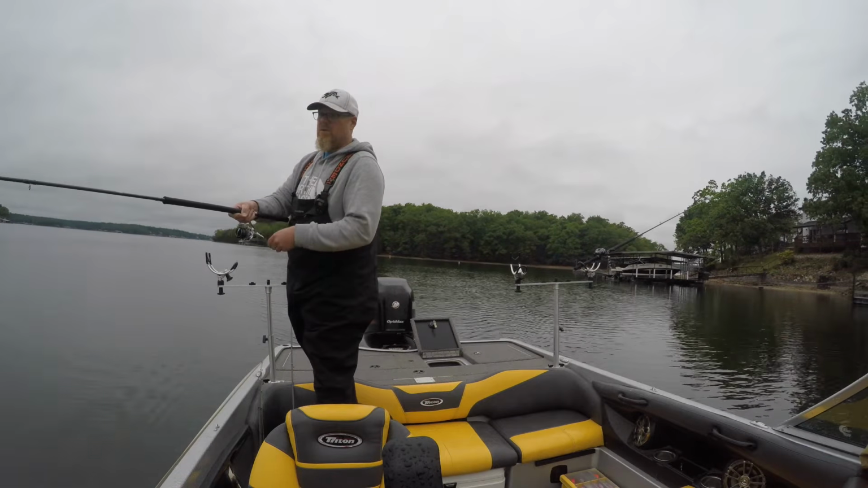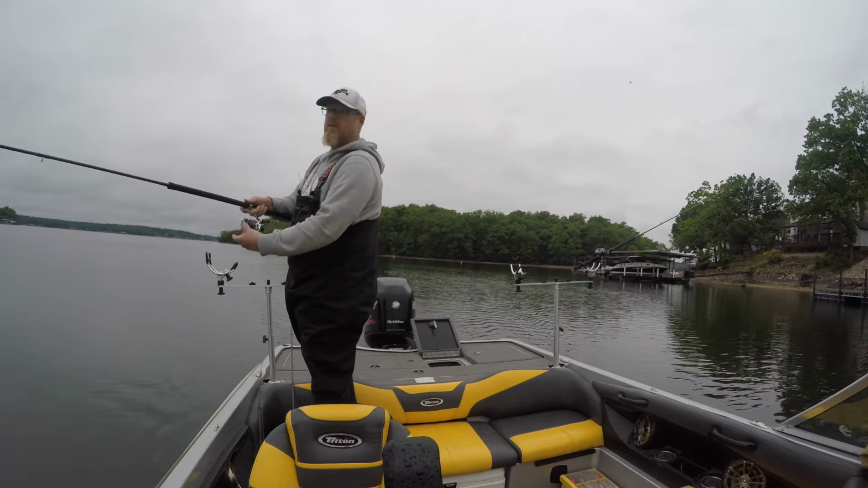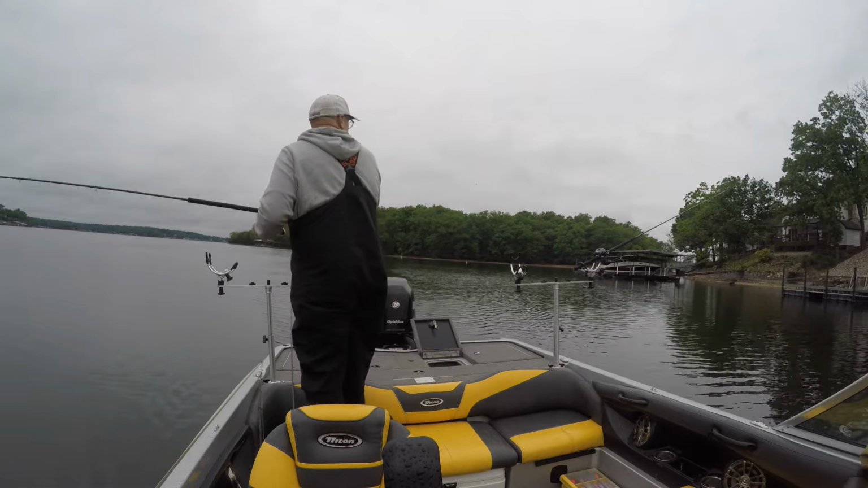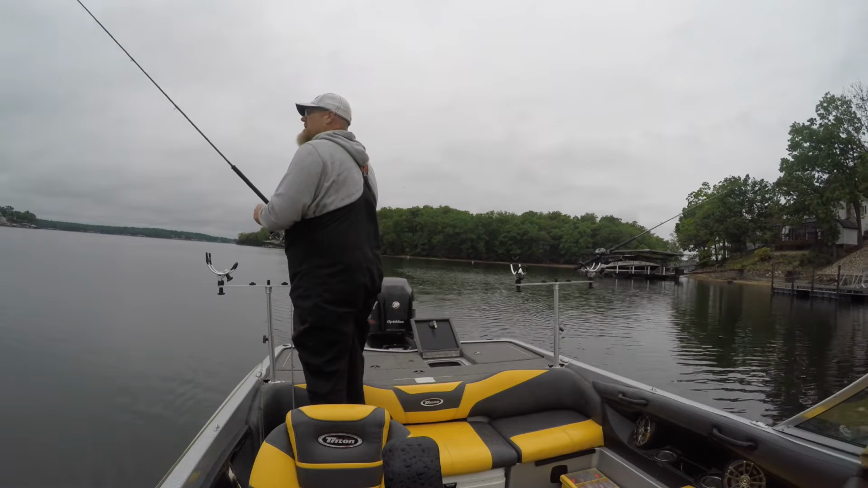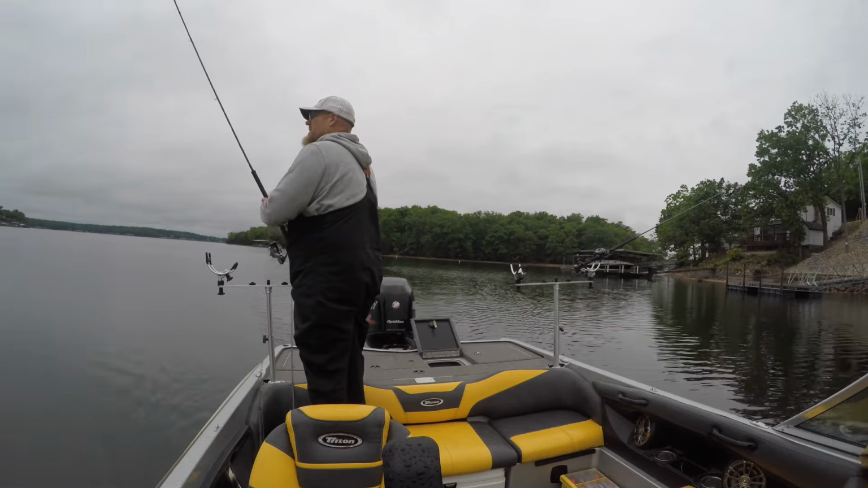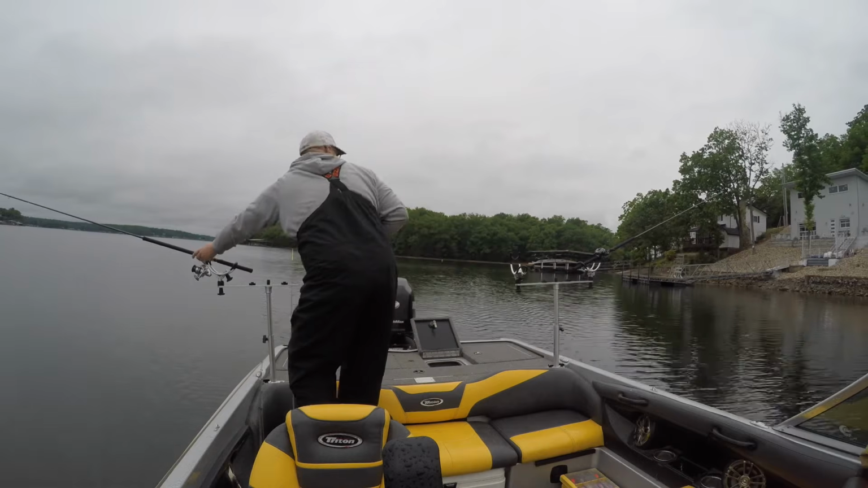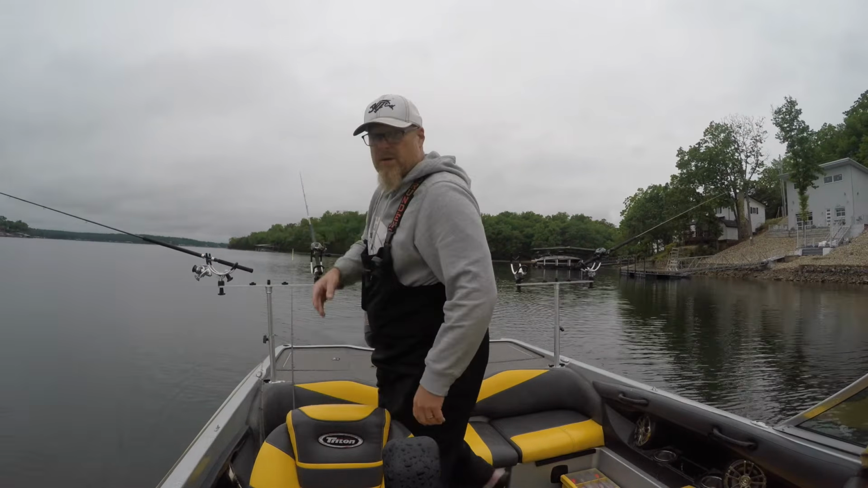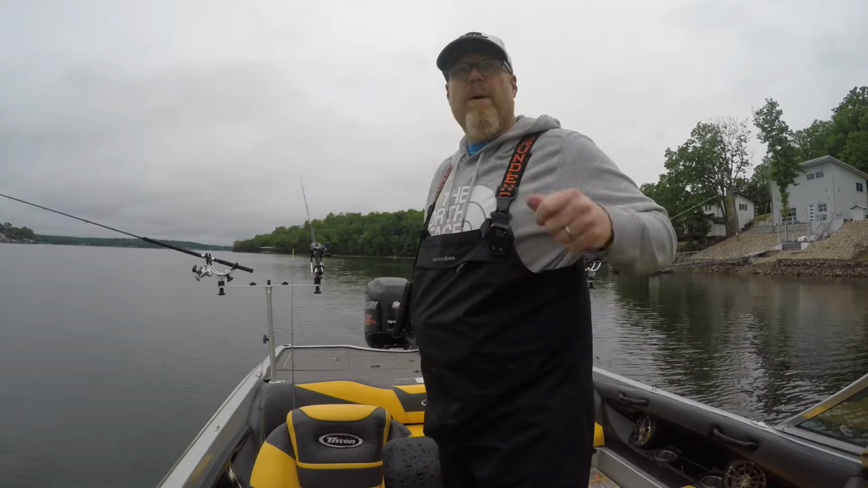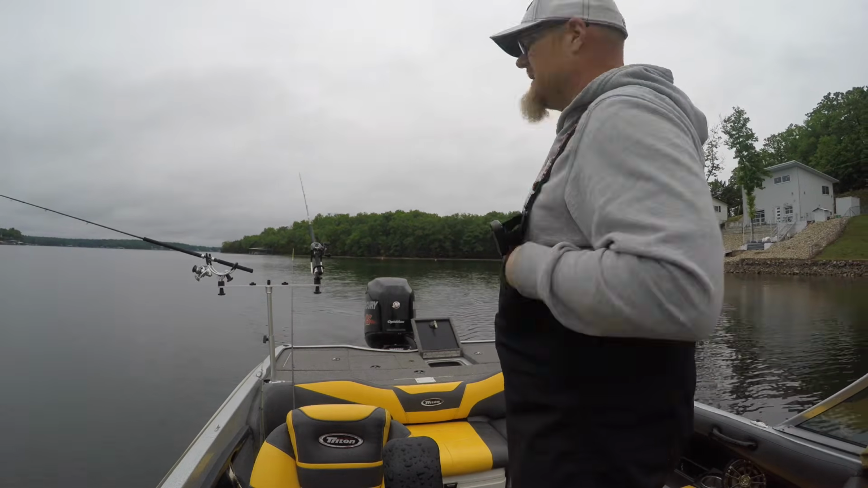It's getting hit though, so I think that 10-pound braid is diving a little different, because I've got chrome with blue back on everything, and that got hit twice back to back.